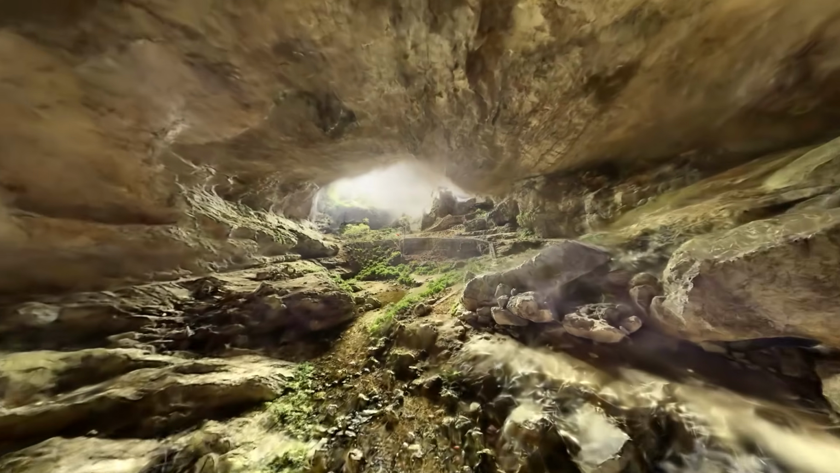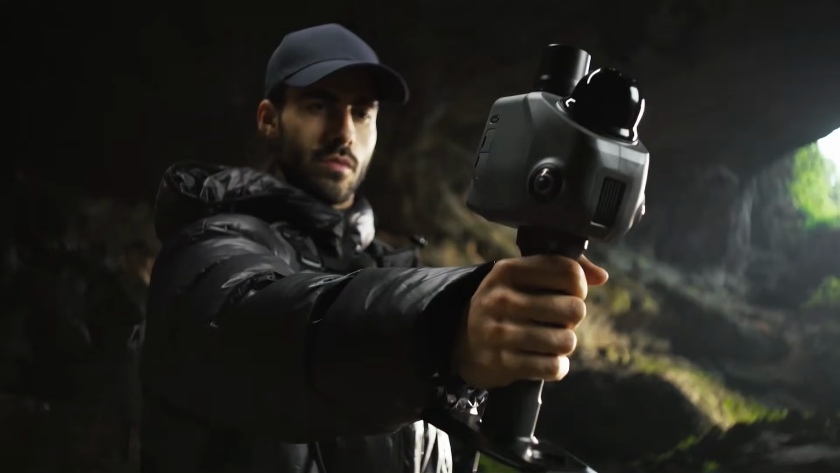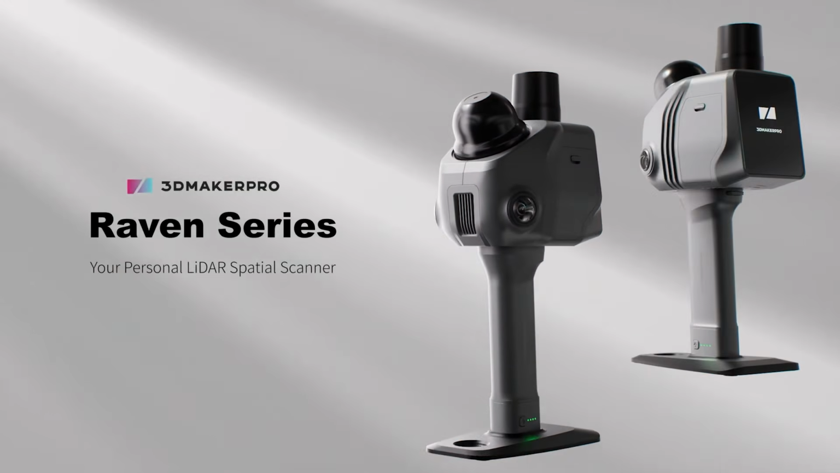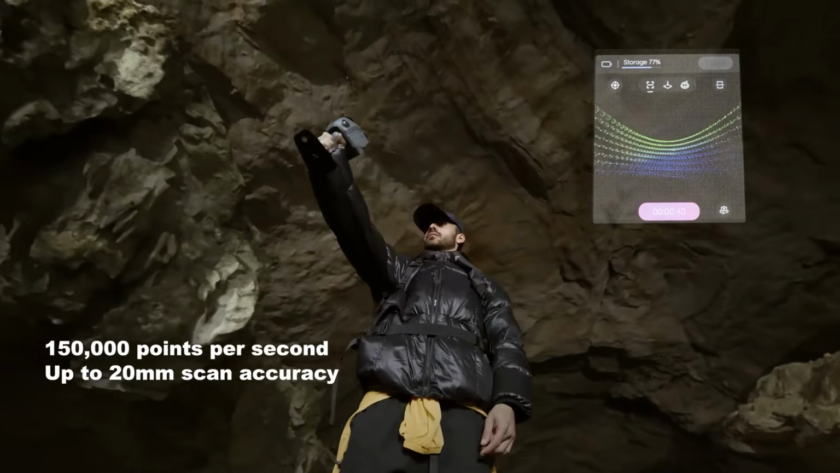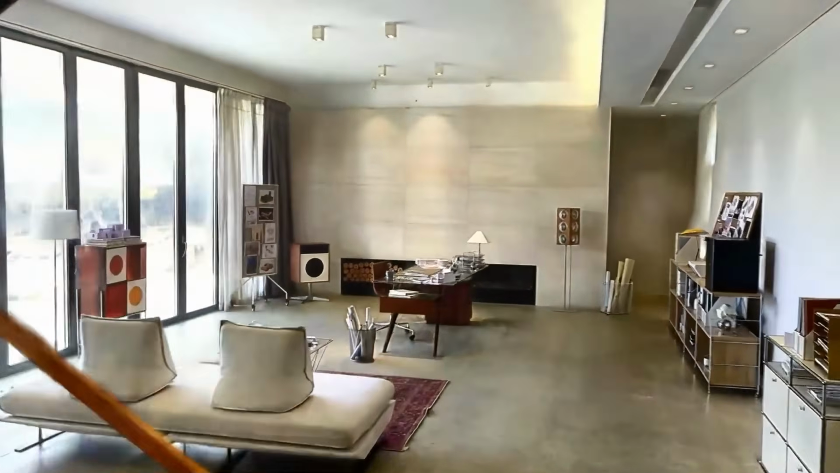What you're looking at here is a fully rendered 3D scan of a real space, and it was captured with this handheld LiDAR scanner. This is a new Raven LiDAR scanner from 3D Maker Pro, and it can capture up to 150,000 points of spatial data every second, building a full 3D map of the environment as you walk around.